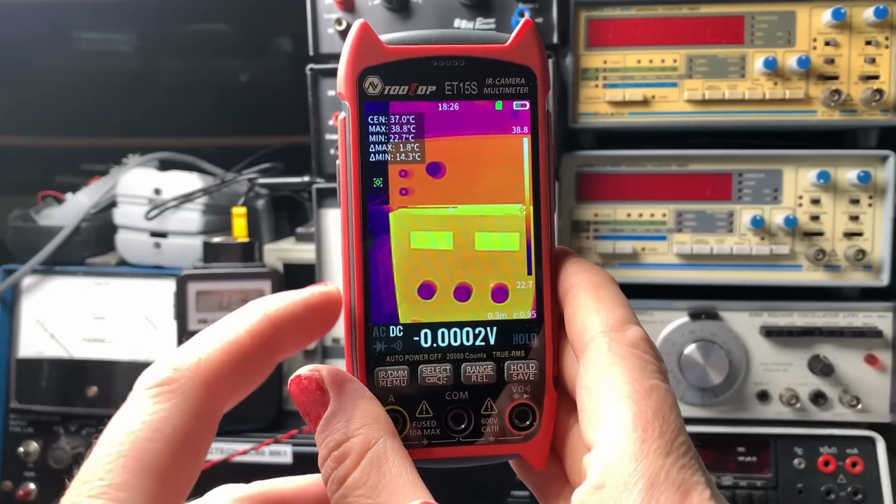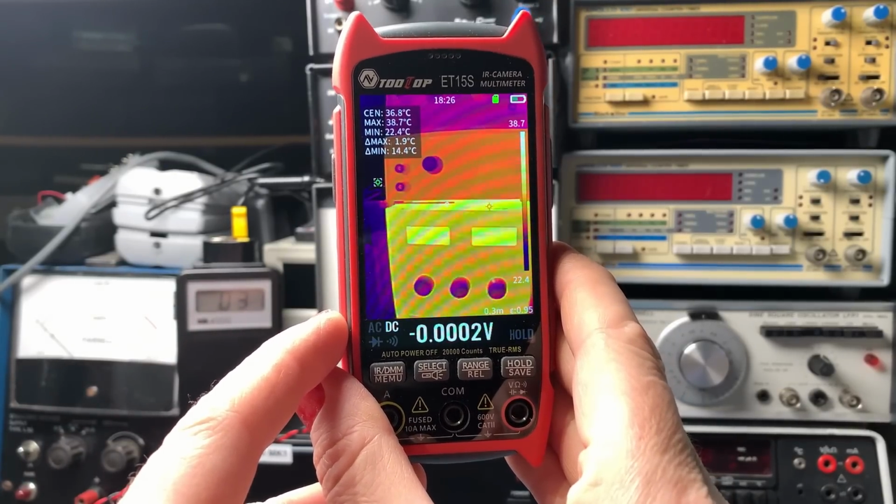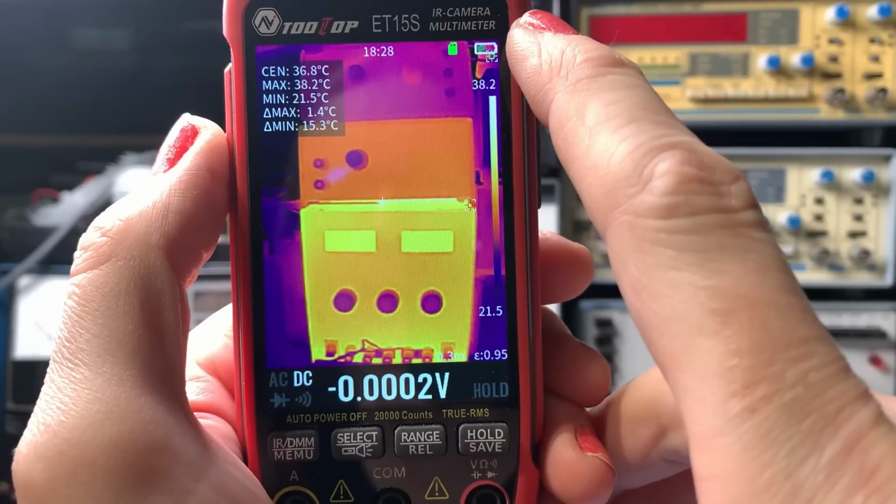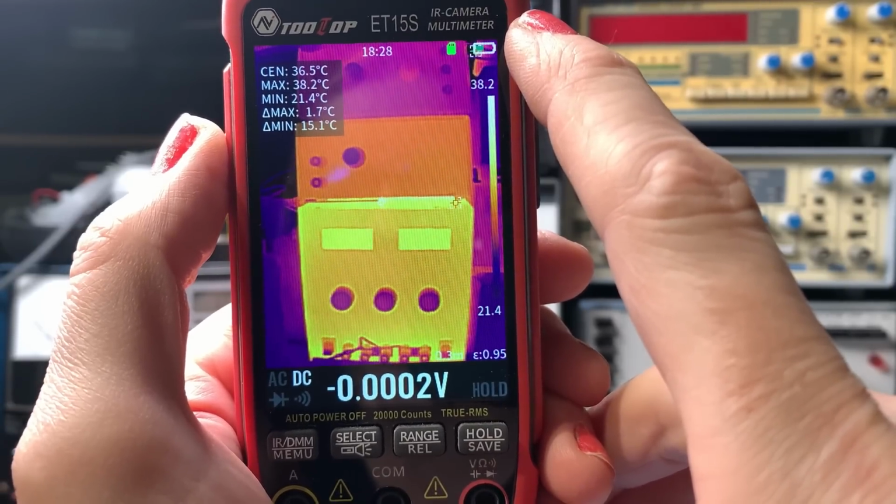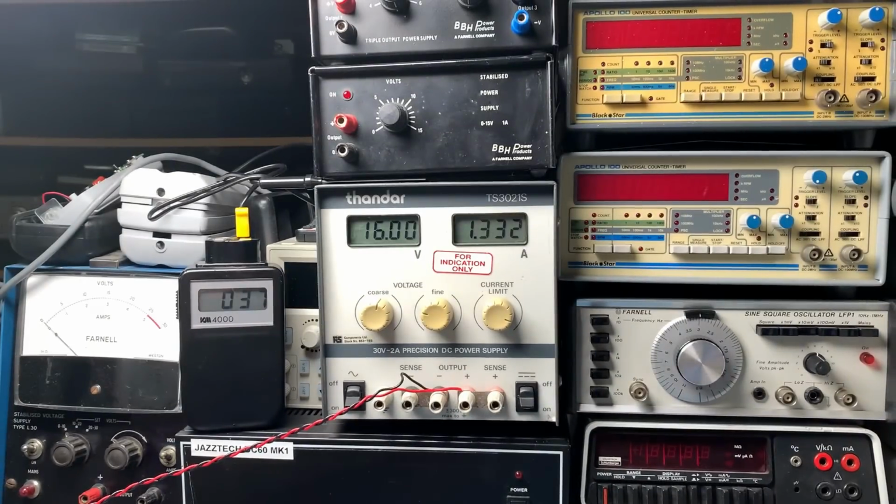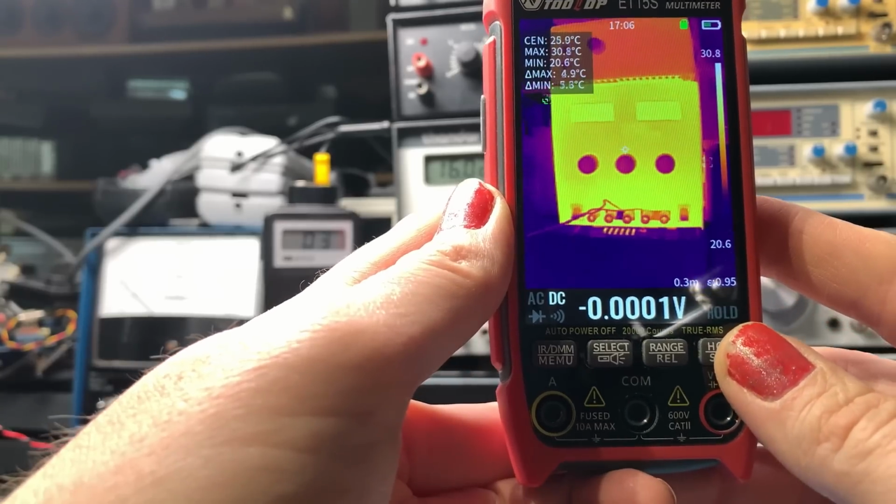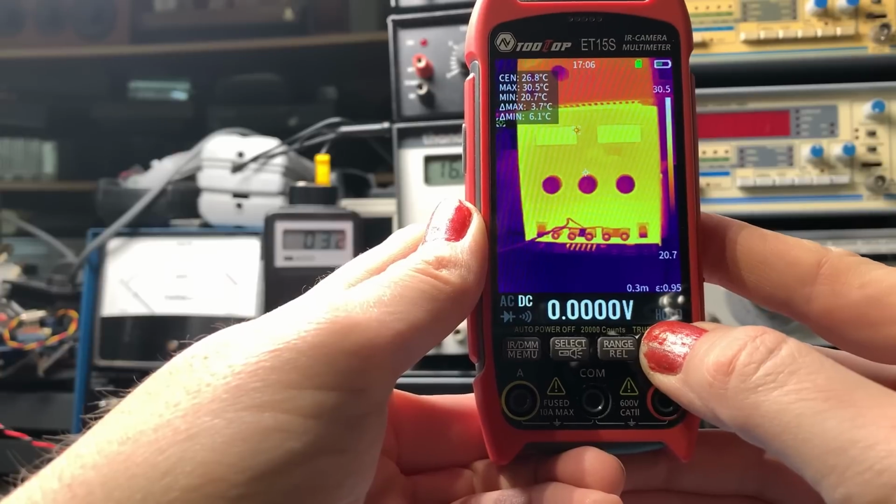It's calibrating itself every so often, which gives you the most accurate reading. Okay, so in the center I'm getting what, 37.2, 36.9, about 30, high 36, low 37s. Yeah, that's pretty good. Of course, you've got image capture on here. Just press the save button.